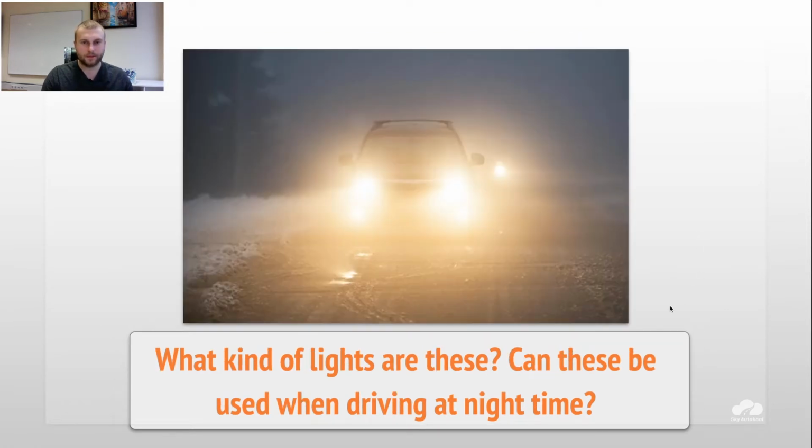Let's go next then. How do you think, what kind of lights are these? Can this be used when driving at nighttime? As I already said, now you can notice that this car has a lot of illumination. Why? Because headlamps are on and fog lights additionally are also on. So you see they are kind of even blinding. Even through the picture, it seems that it's too shiny.